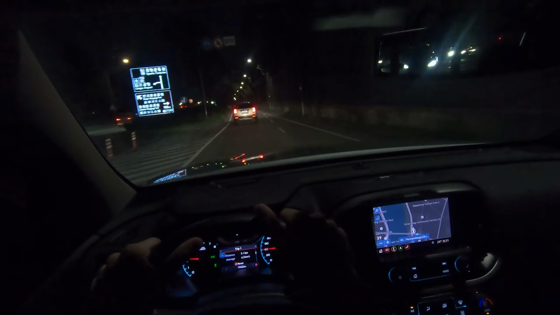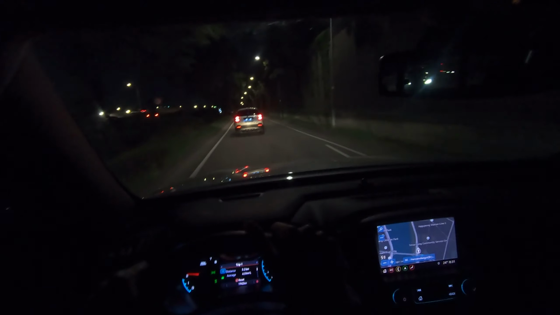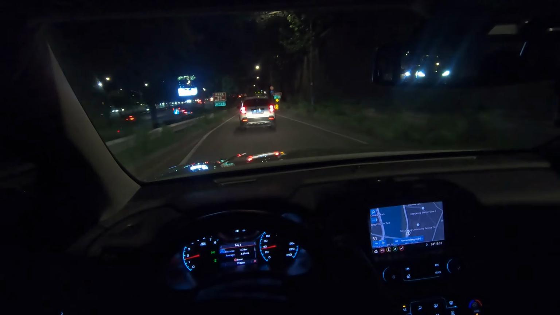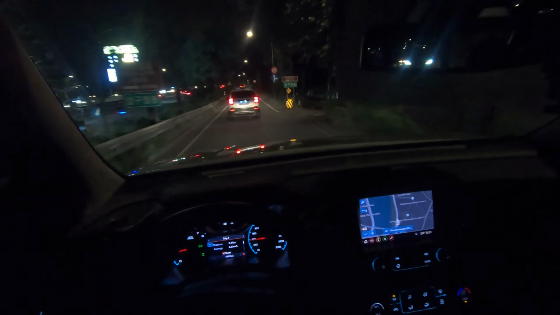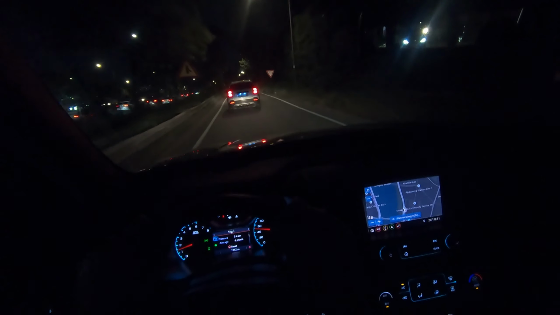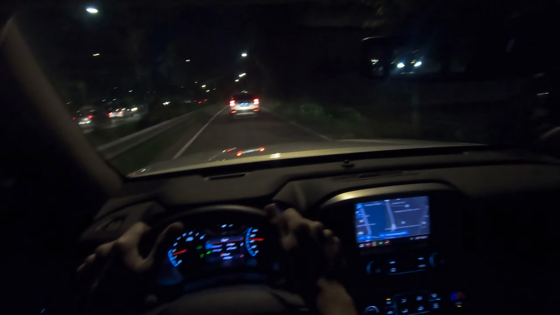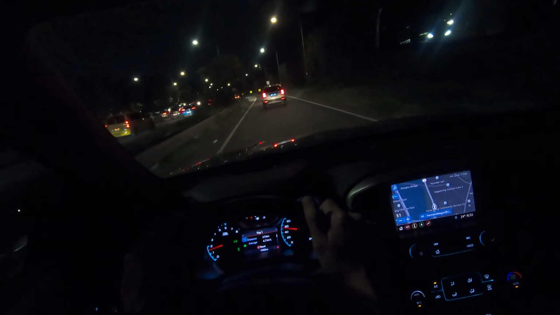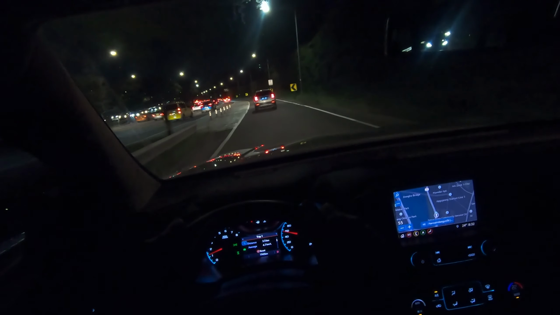So what is that? We have a Chevrolet Captiva. I don't know if you have it or have ever seen it. I just want to show you how this car drives. It's got leaf springs at the back, but I'm not really sure how they set it up, because it's really nice.